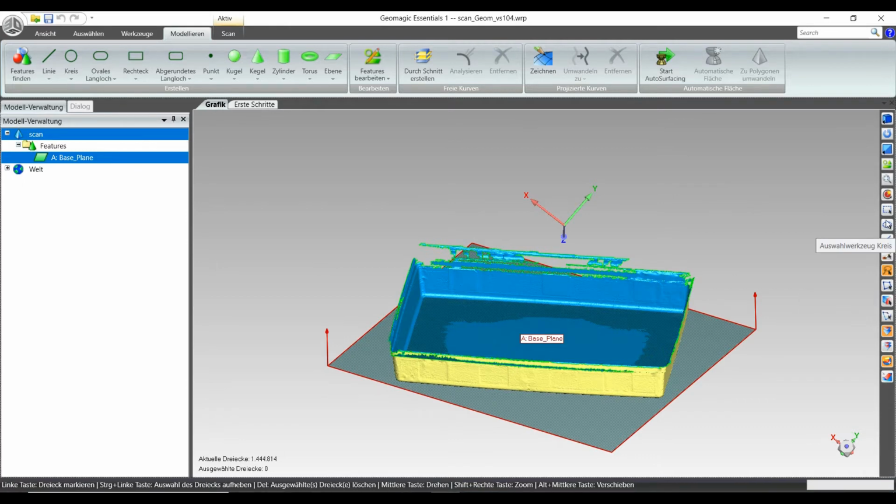Let's use the lasso again, why not, it doesn't matter. We are going to pick a big enough area that gives a good representation of the wall.